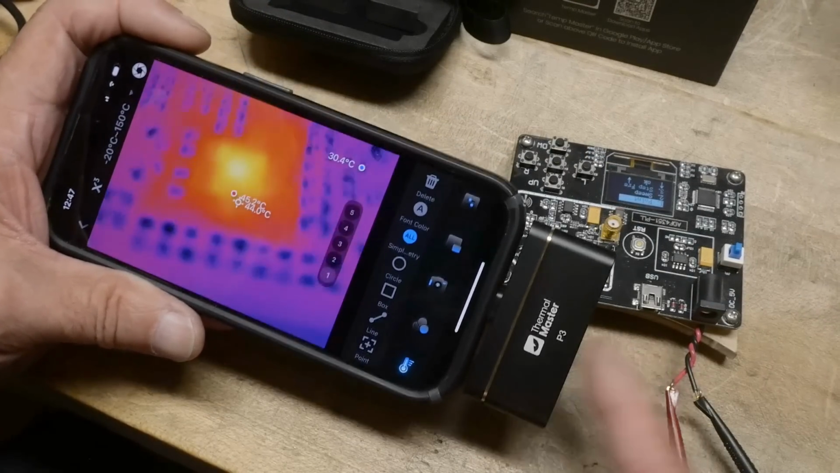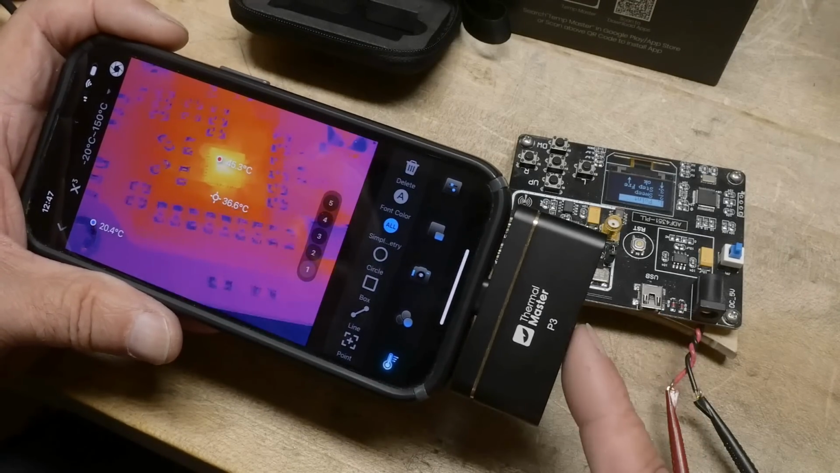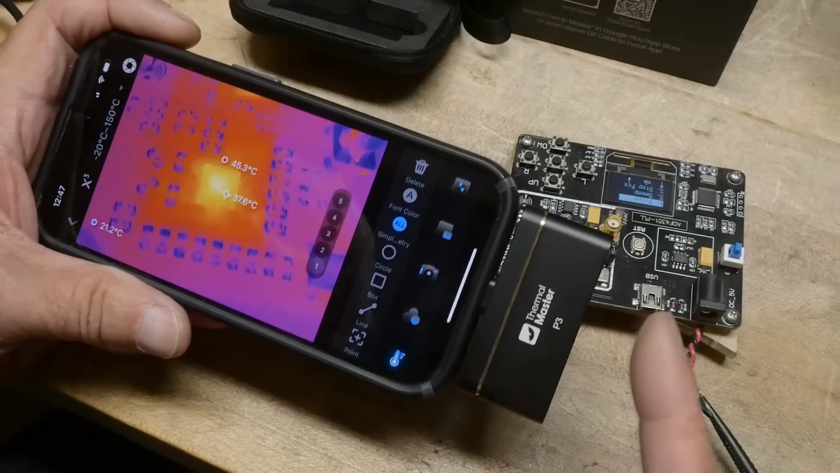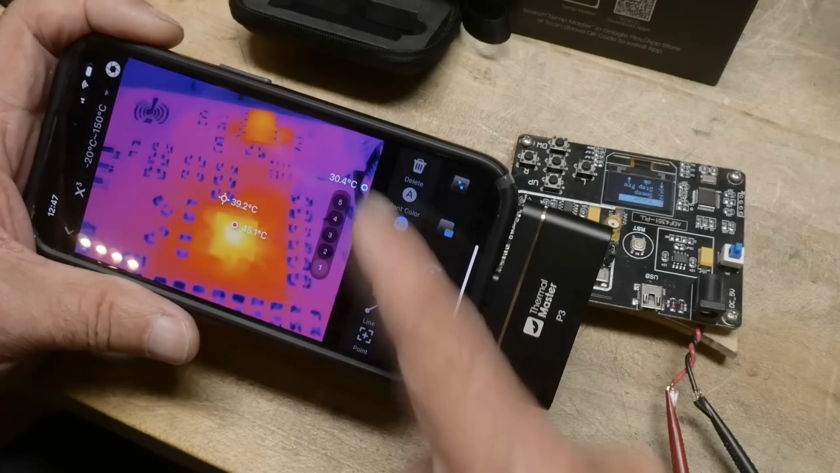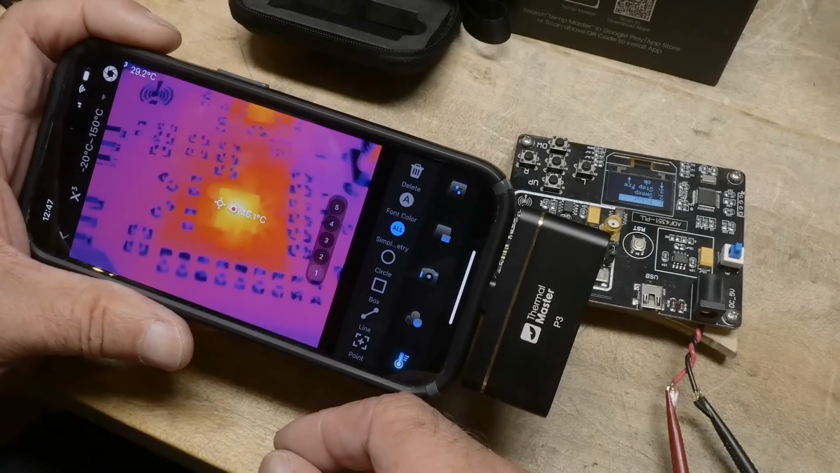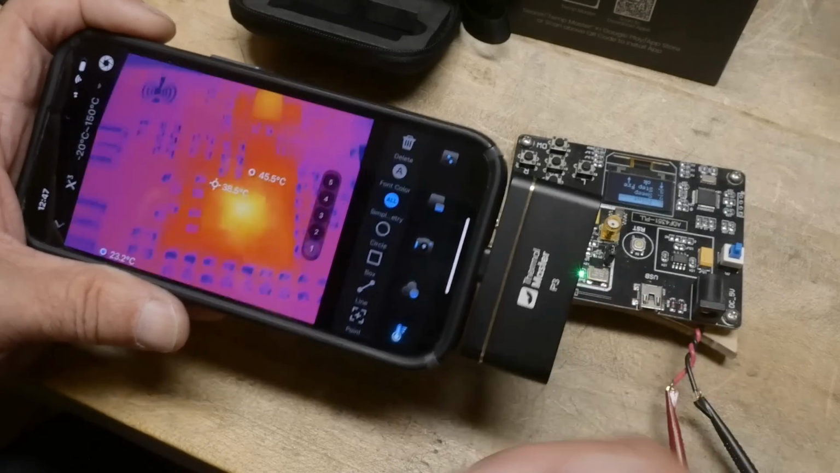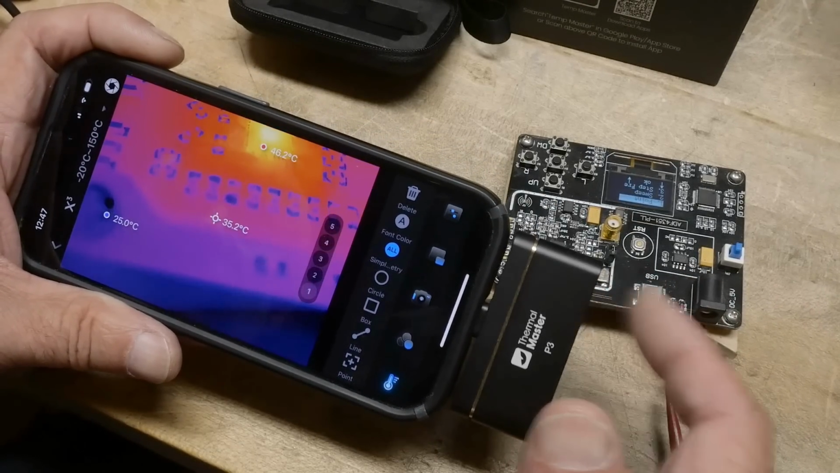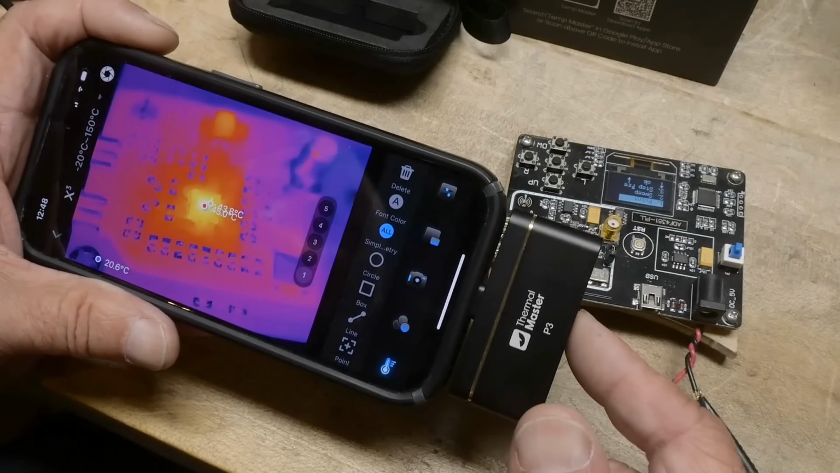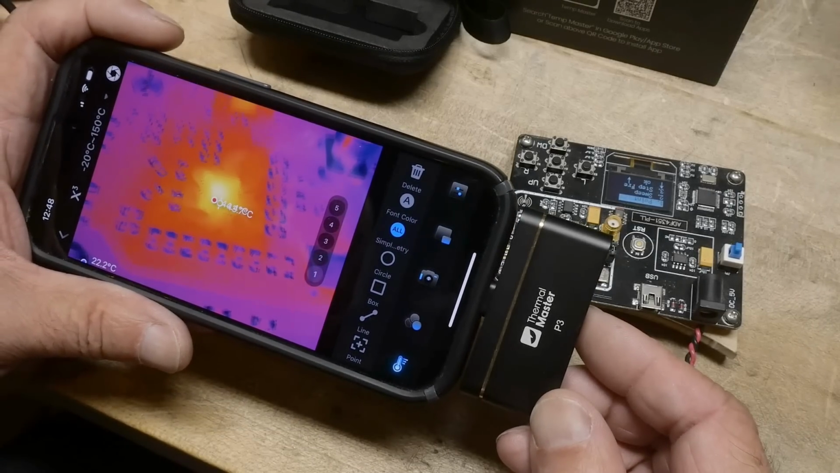Now this camera has the highest resolution sensor that I've come across so far. If you look at cameras, a lot of them are like 92 by 92 pixels. You have to be really diligent about reading the datasheet correctly. A lot of times they'll specify the actual resolution of the screen and not the resolution of the actual camera, or they'll up-interpolate the camera. This one is 256 by 192, which is the highest res sensor I know about. I have other cameras that have that sensor as well, so we can compare. Again, maybe against some of those, but I think you get the idea.